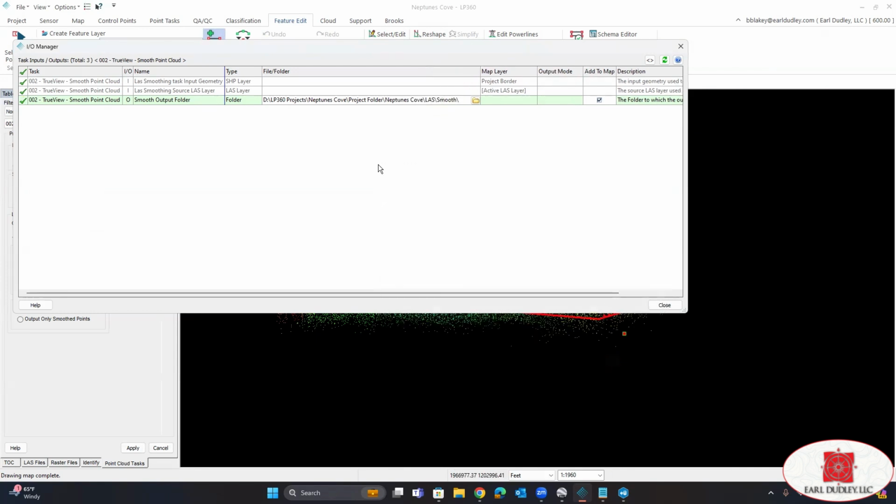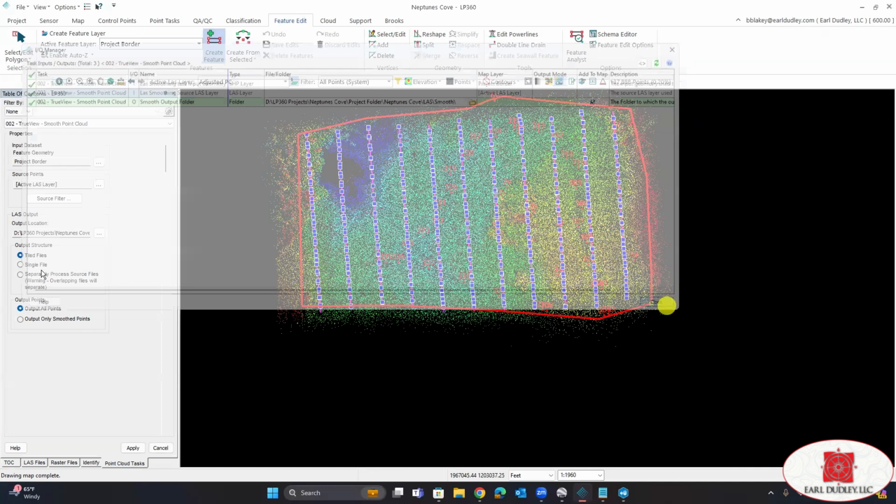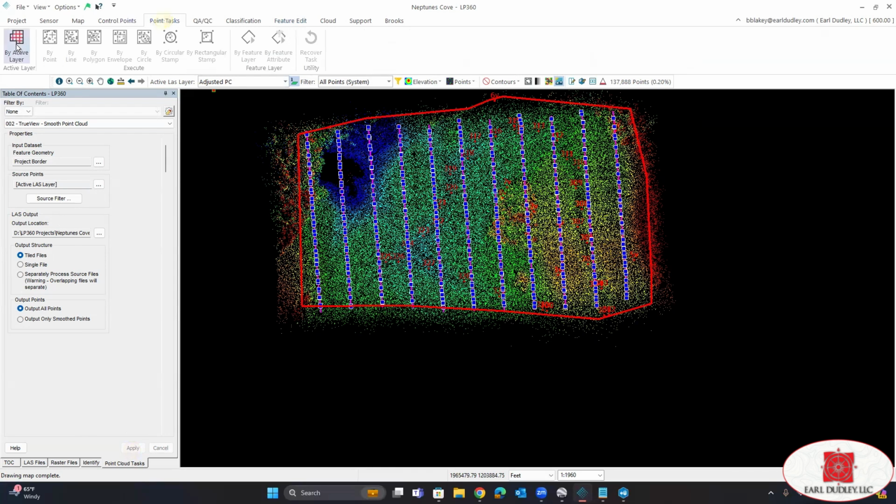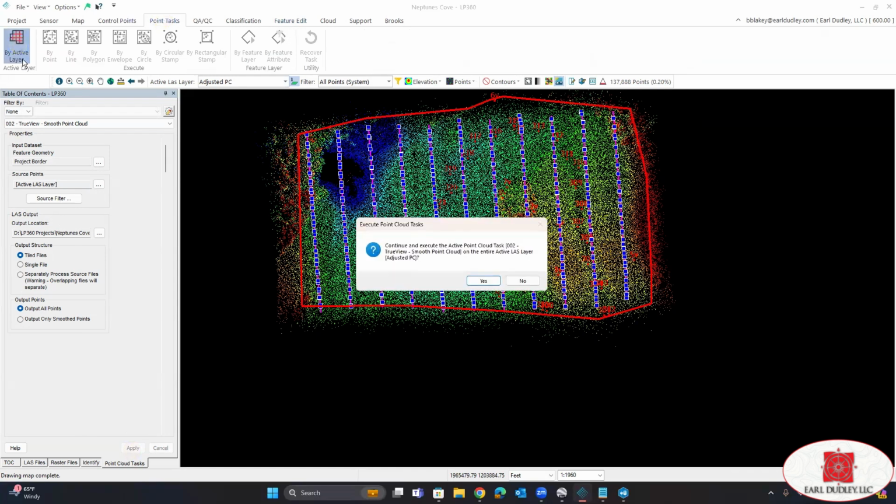Click OK. And we know we're ready to go. We've got everything in green over here. Make sure we add that to map. Click close. And last, we want to make sure that we tile all files and we want to output all points. Click apply, point task, and execute by active layer.